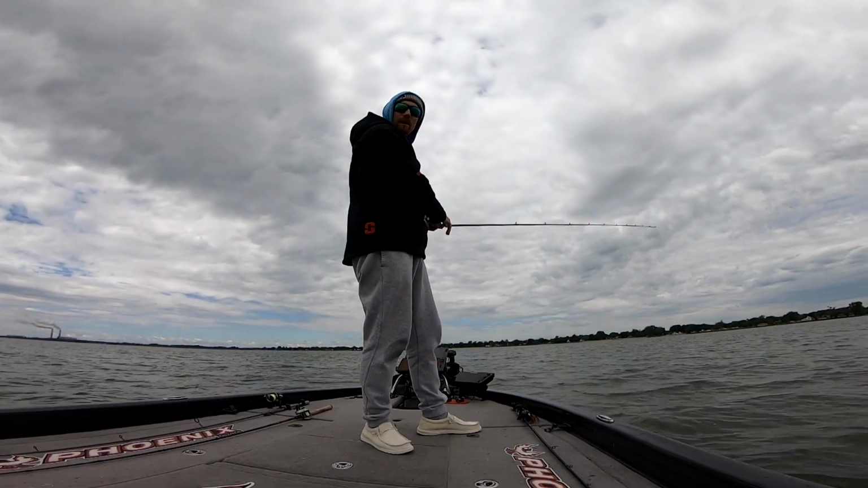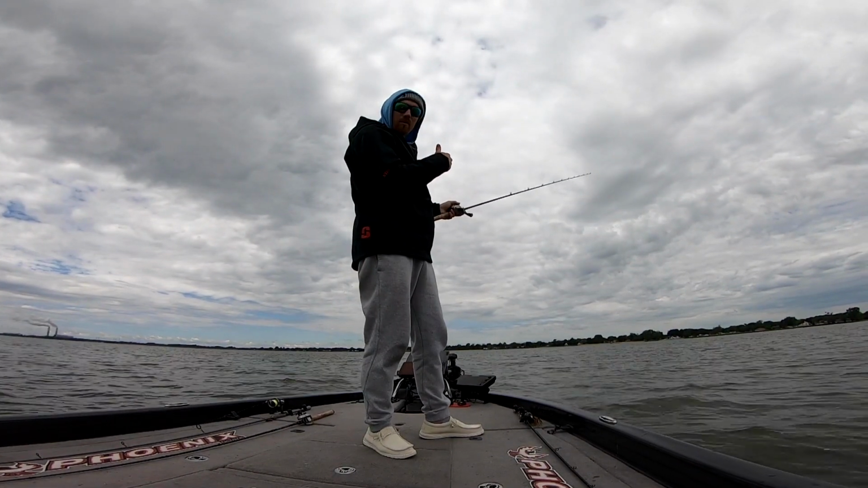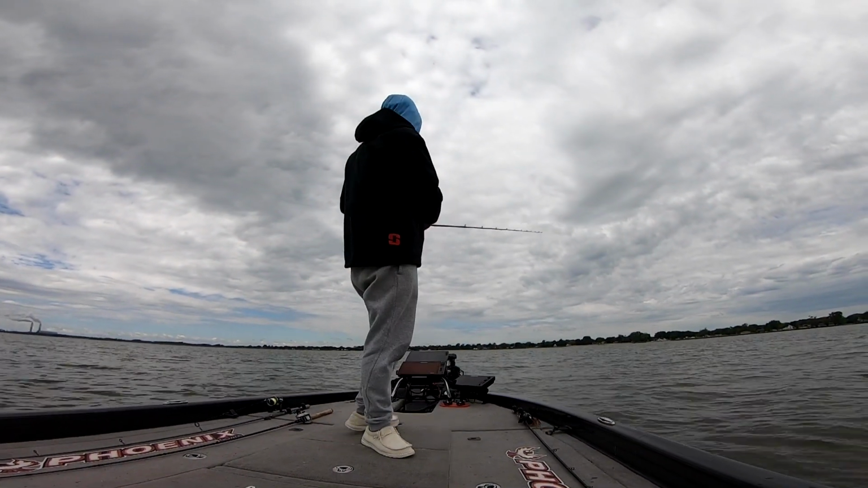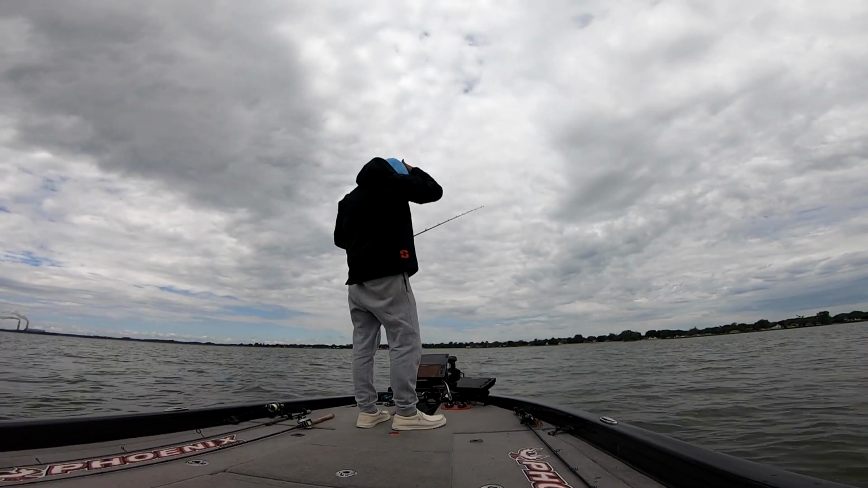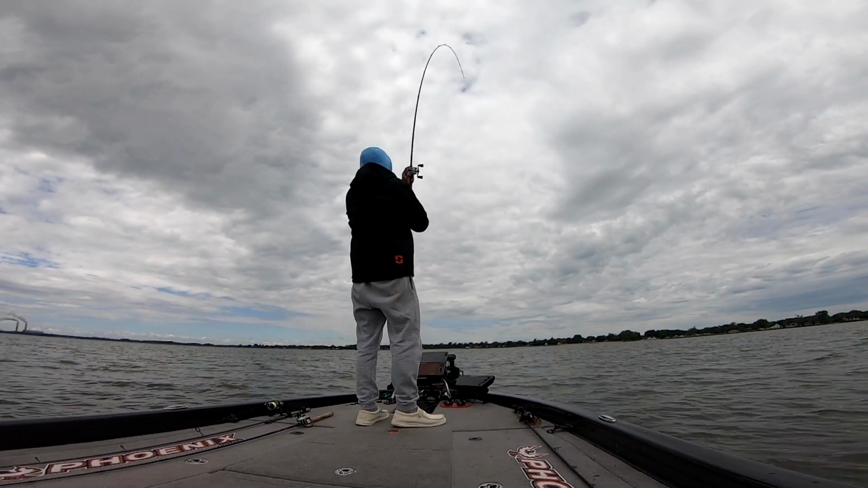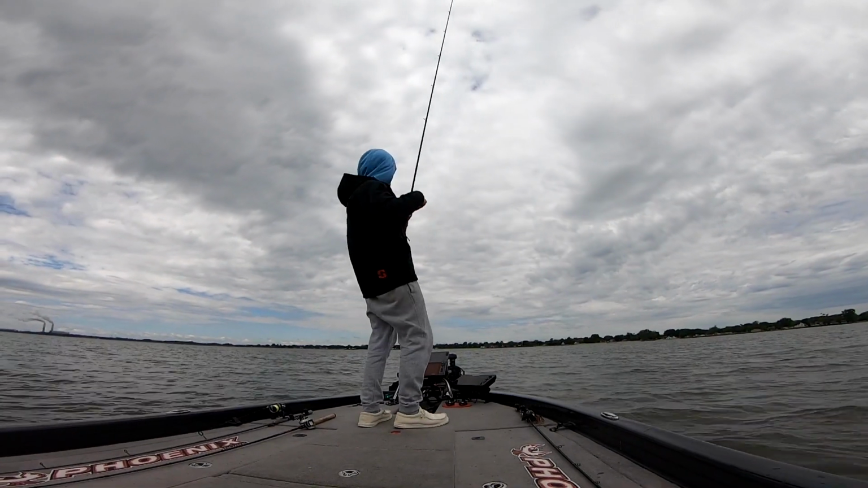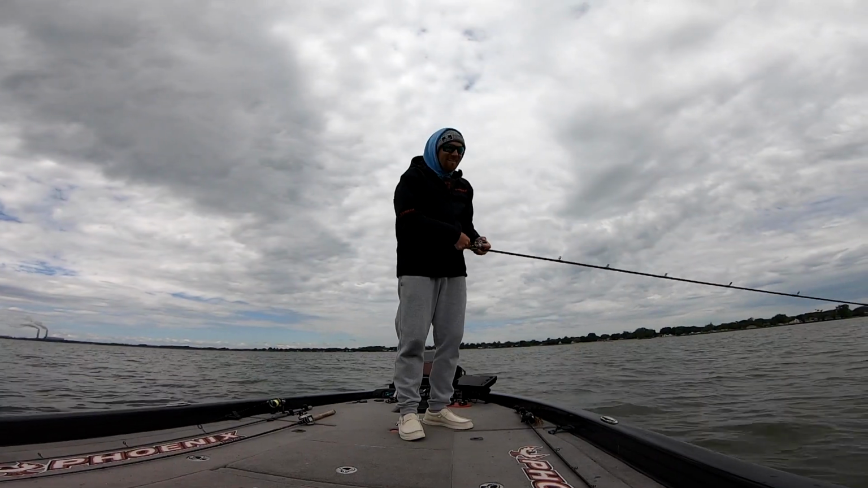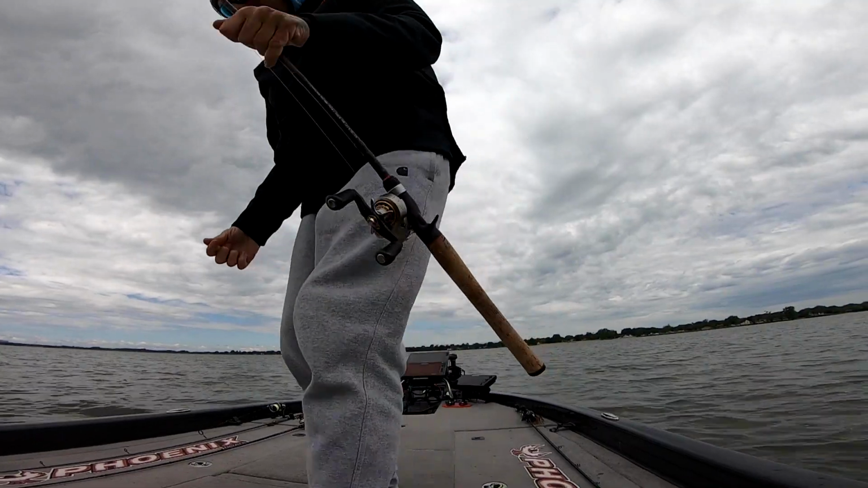So right now I got my Power-Pole on spot lock, and I'm gonna start away from that point and then work my way down the waypoints and the structure that I marked. And it's a little snaggy. You know it's a good spot when you're breaking off on the first cast.